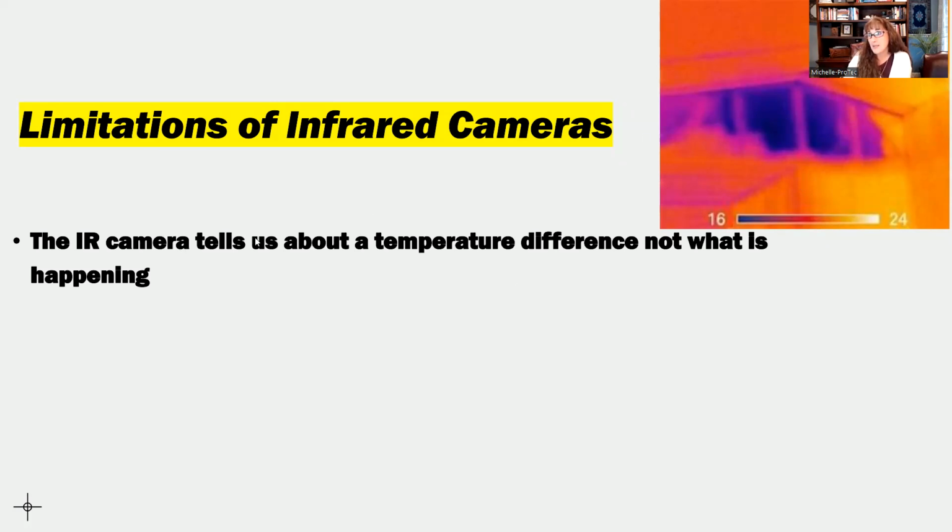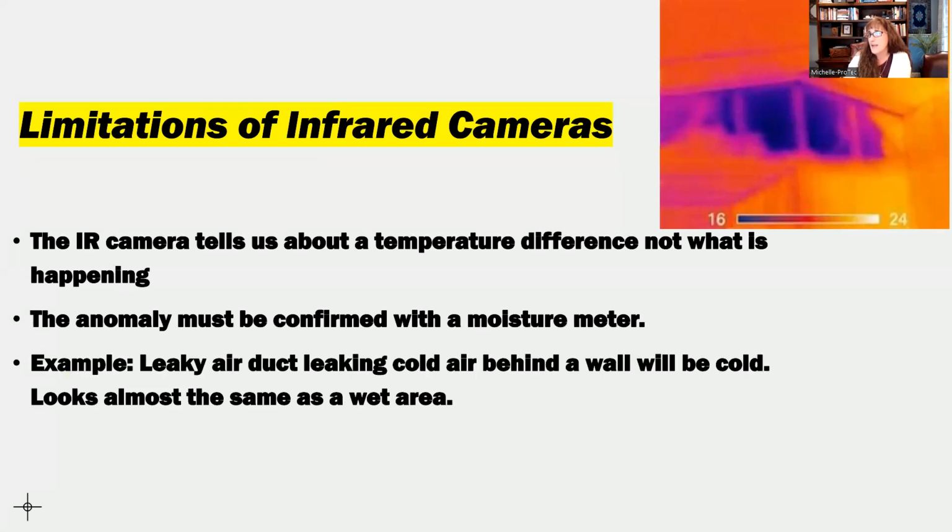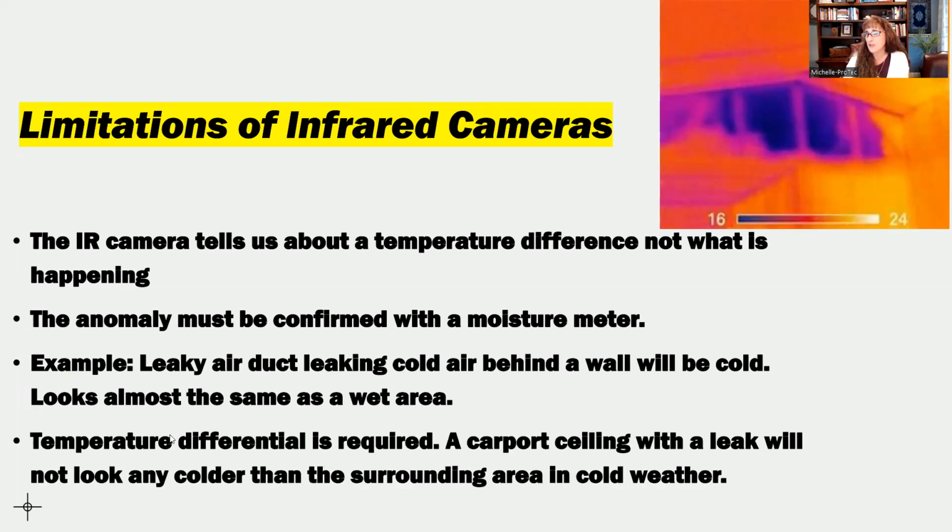So the IR camera tells us about a temperature difference, not what is happening. So it doesn't actually always mean that that's water. Anomalies have to be confirmed with the moisture meter. An example is this leaky air duct could be leaking cold air behind the wall. It would look like it's wet. So that leaky duct could make it look like there's water behind the wall. And then the temperature differential is required.